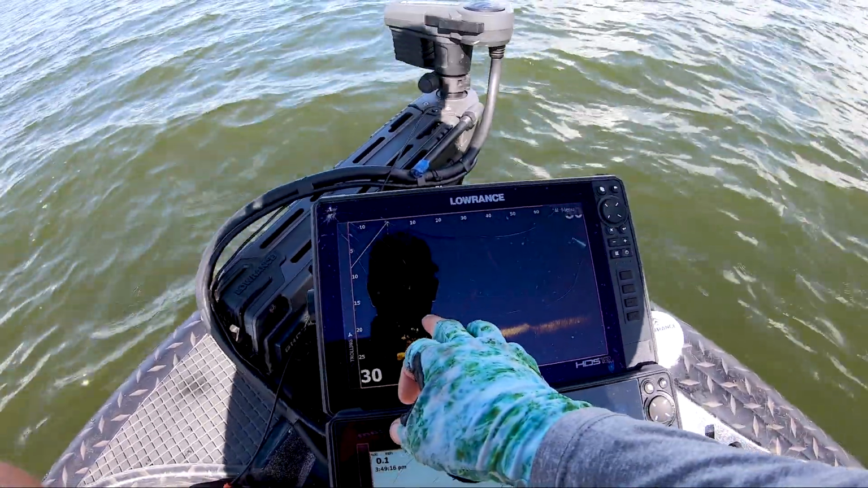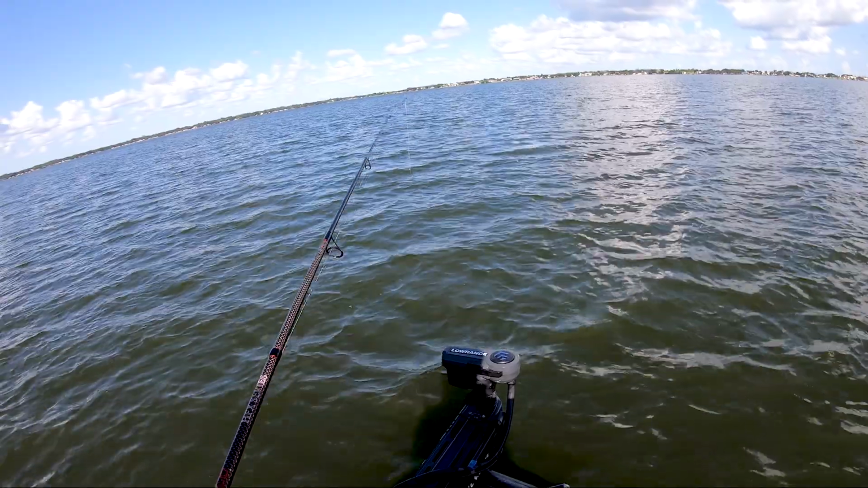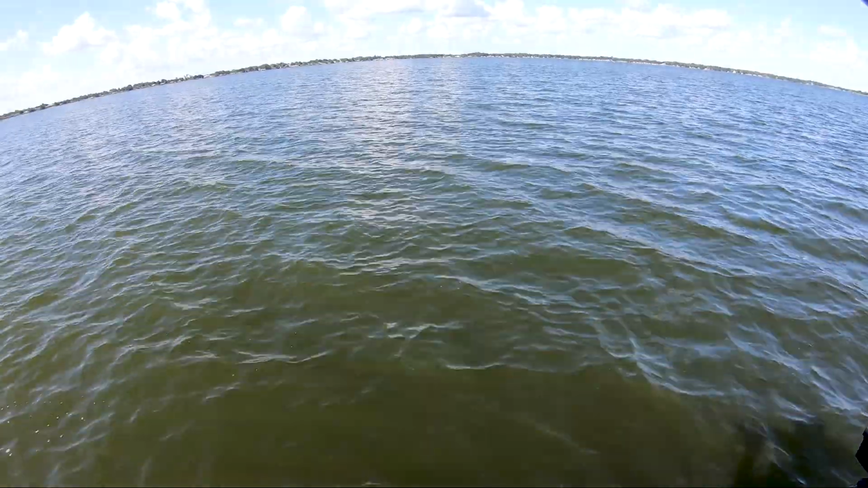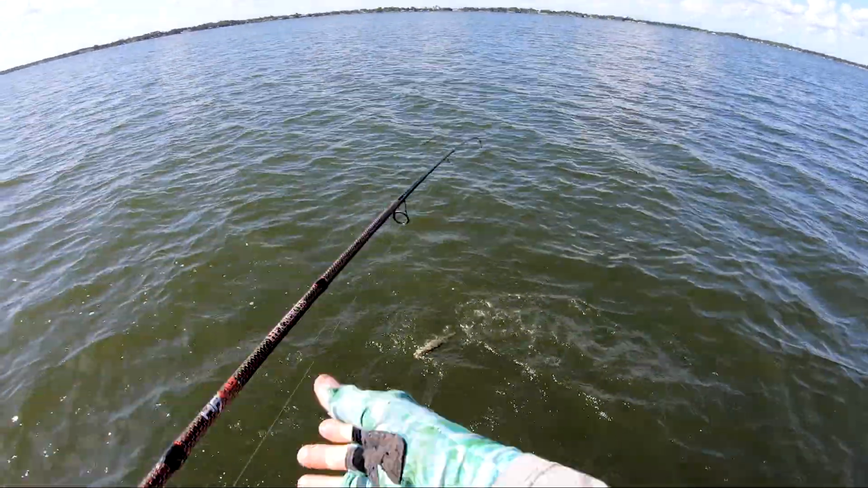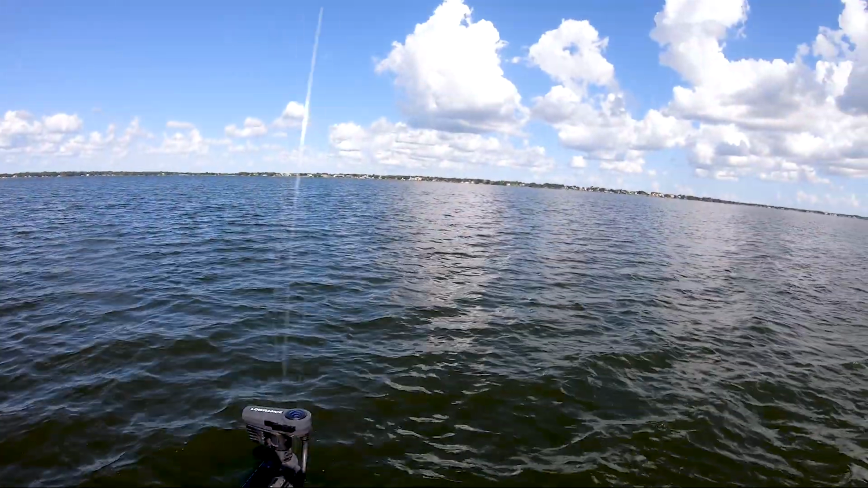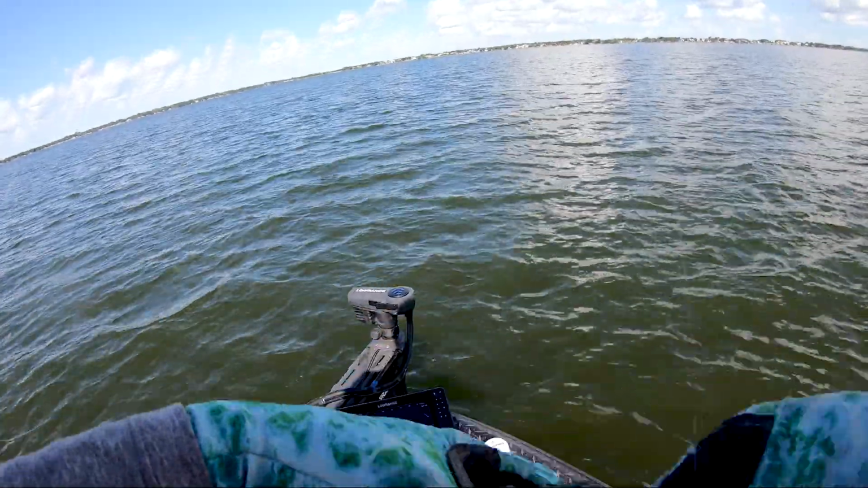There's my bait going straight down. They did not seem very interested. Oh, there they go. So we'll just let it sit down there. Followed it right down. I tricked you. Stop. I need my lure. You ate it too, boy.